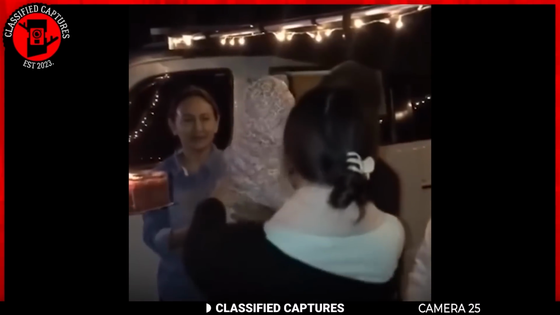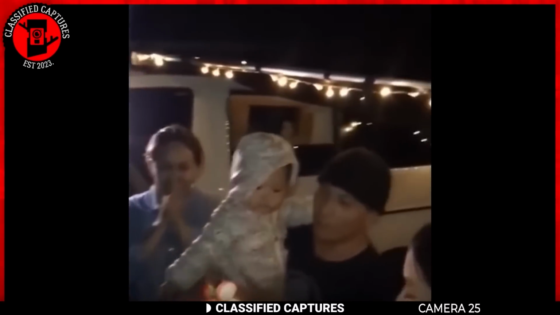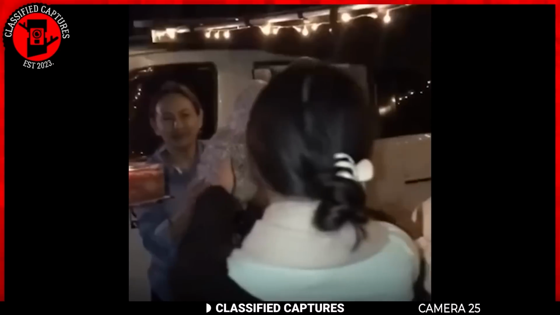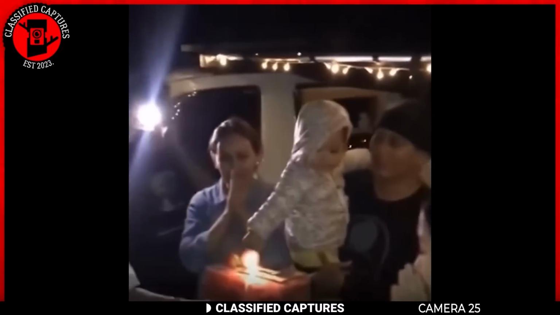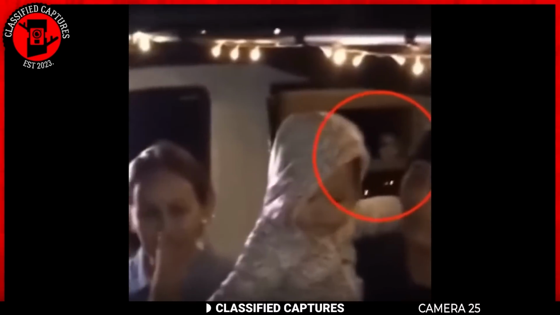During an evening family party, the camera captured a joyful scene with everyone focused on a toddler being held by a man, likely the father. The room was filled with laughter and smiles, but something eerie lurks in the background. If you look closely behind the door, there appears to be a pale face staring intently at the festivities.